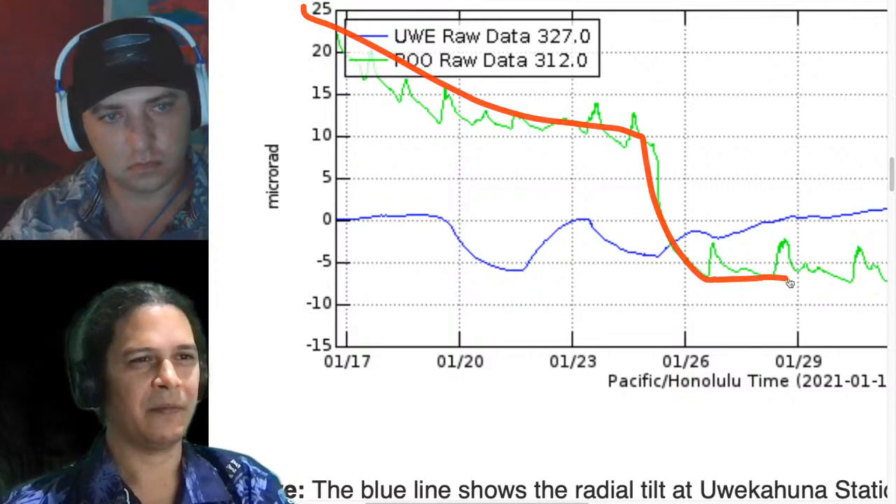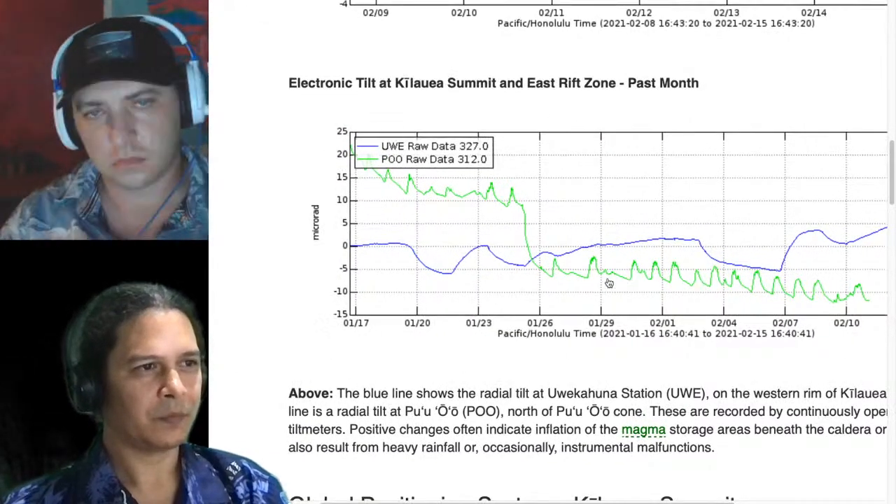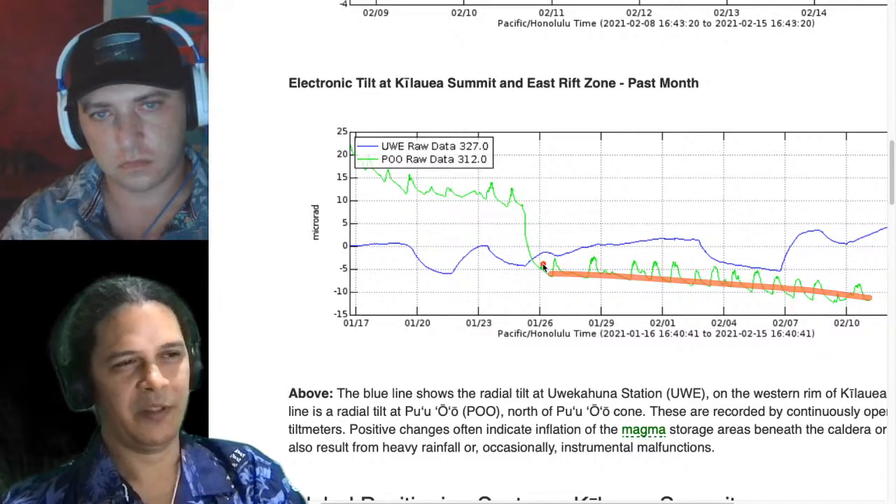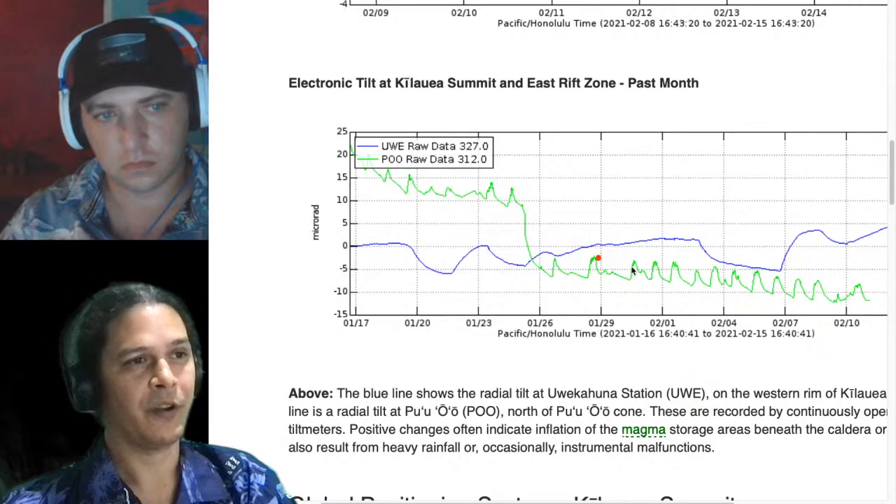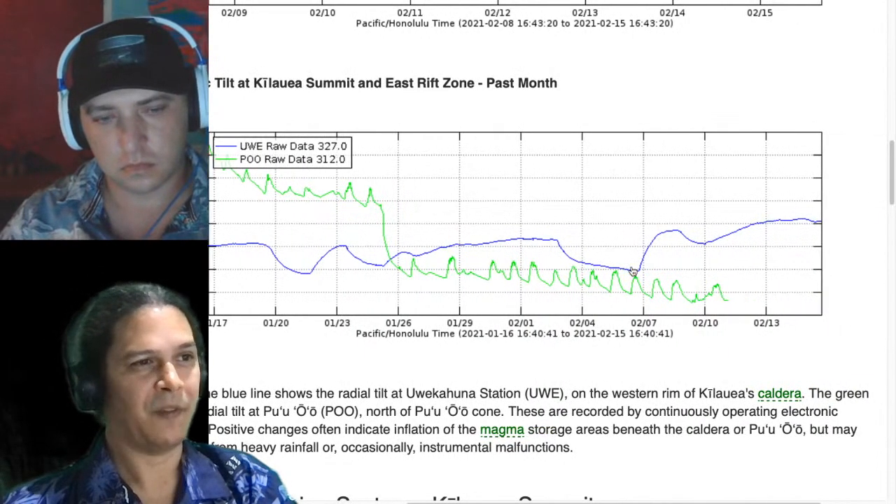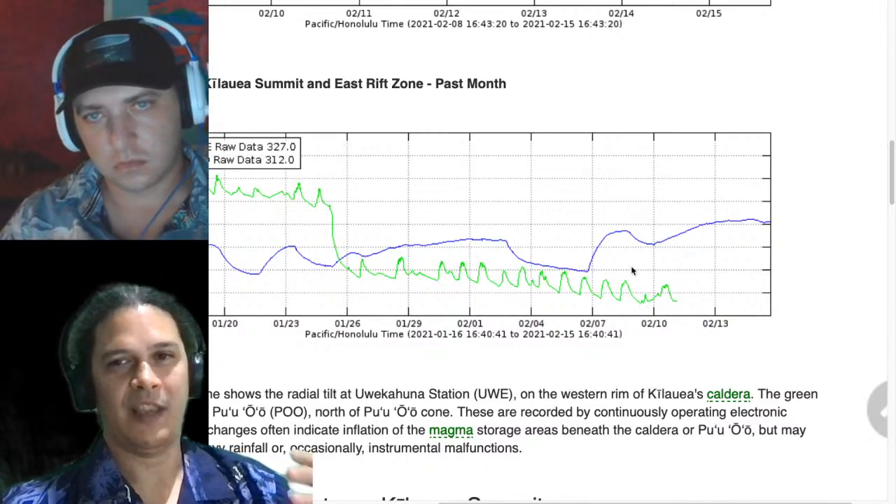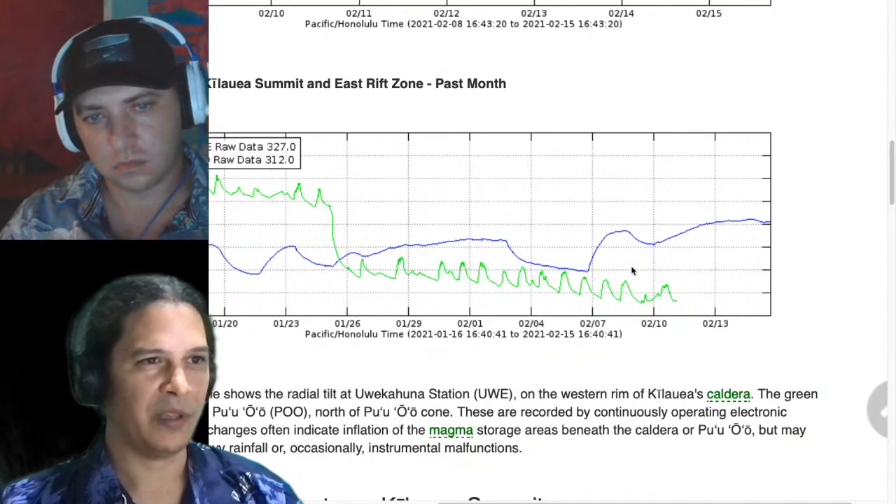And then since then, it has continued to come down a little bit, coming down from maybe minus 6 to minus 12, another 6 or so microradians. So the rift zone is still adjusting. The ground is still settling there for sure. Nothing to be alarmed about as far as any lava activity, just the ground settling from essentially exhaling from all the lava leaving that area and moving towards the summit. It seems to still be the effect.